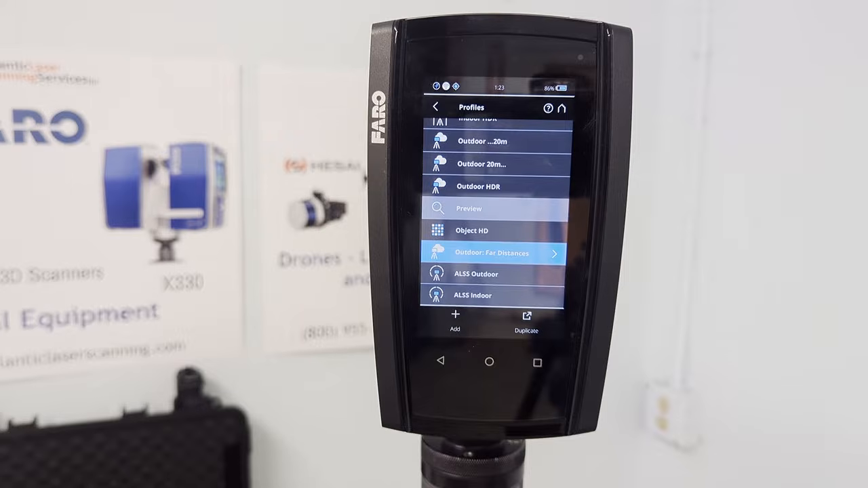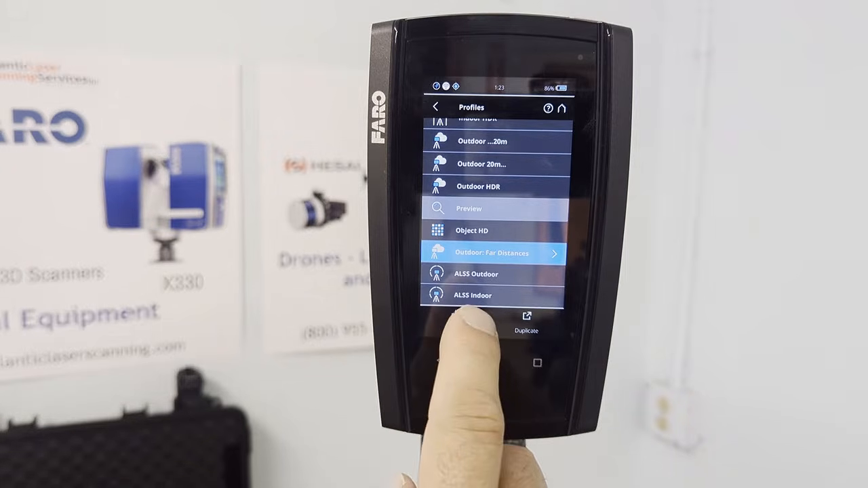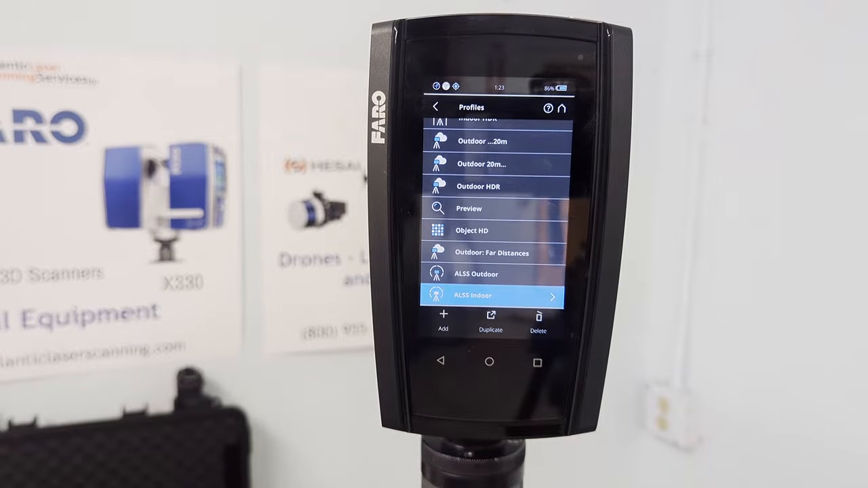If you're going to be scanning inside of a building, inside of a room, inside of a warehouse, a power plant, you can just simply go to the bottom where there are Atlantic Laser Scanning presets, and the indoor presetting is an option that you can take.